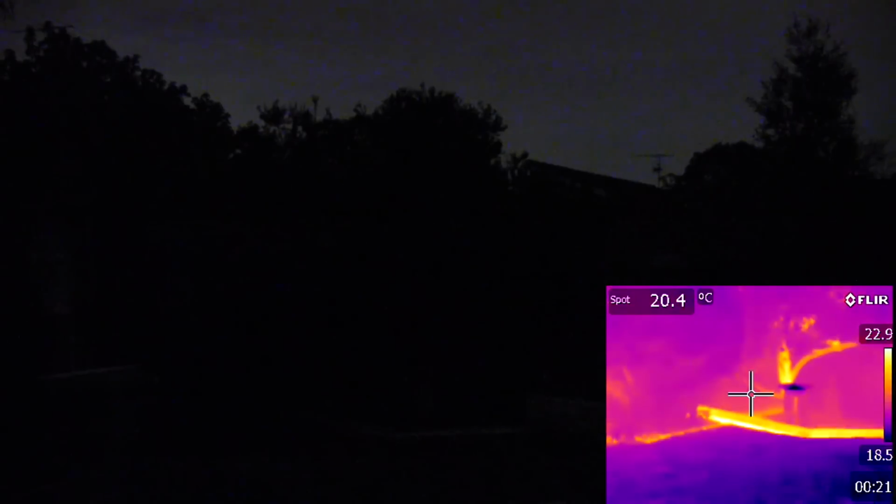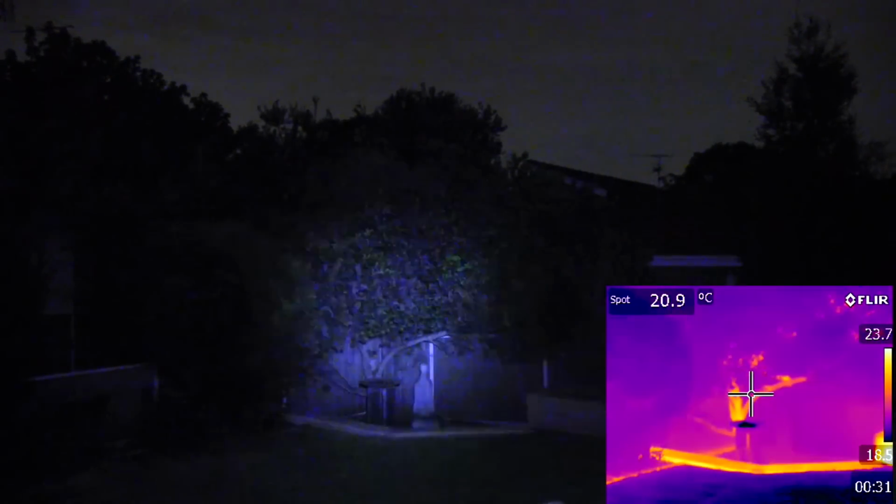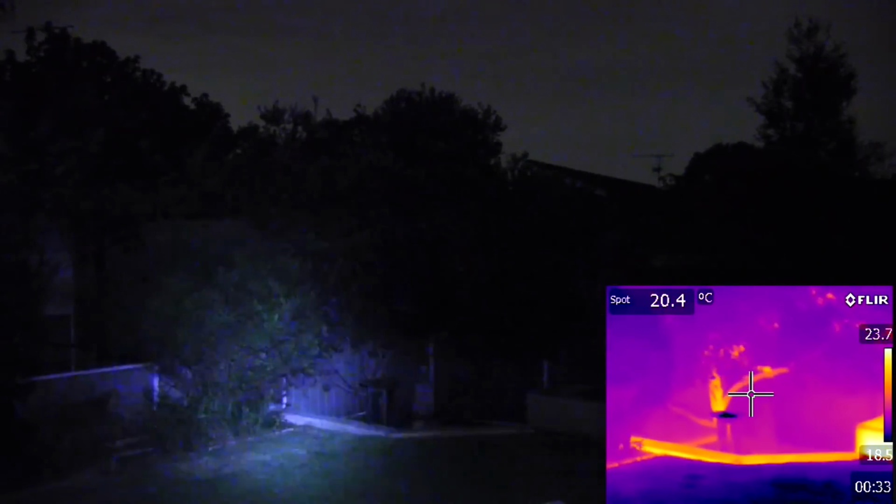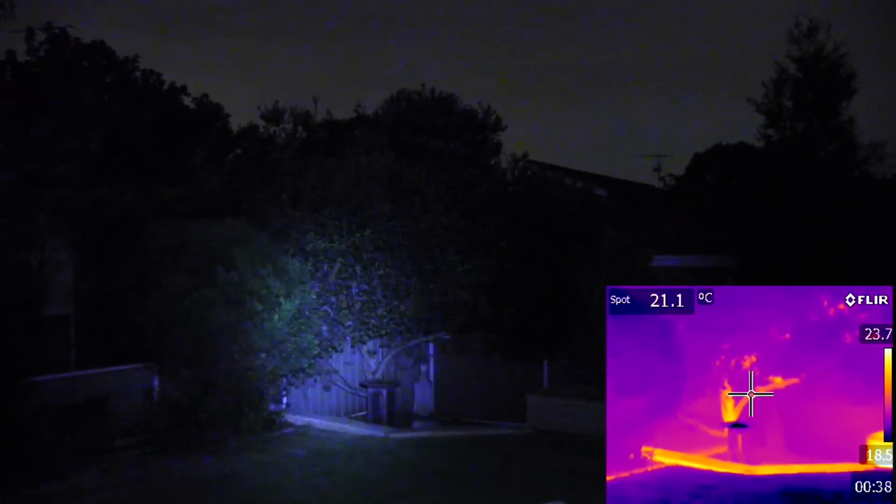Alright, now I'm facing the tree down in the bottom of the garden, and you can see it on the thermal camera, no problems. There's a big step down. You can even see the bird bath right there in the centre. You can see the tree limbs and the trunk, but you can't see anything on the main camera because it's not bright enough. But if I shine a torch down there, there it is, lit up, and it essentially makes no difference at all to the infrared image, of course, absolutely none. It works day and night. Beautiful.